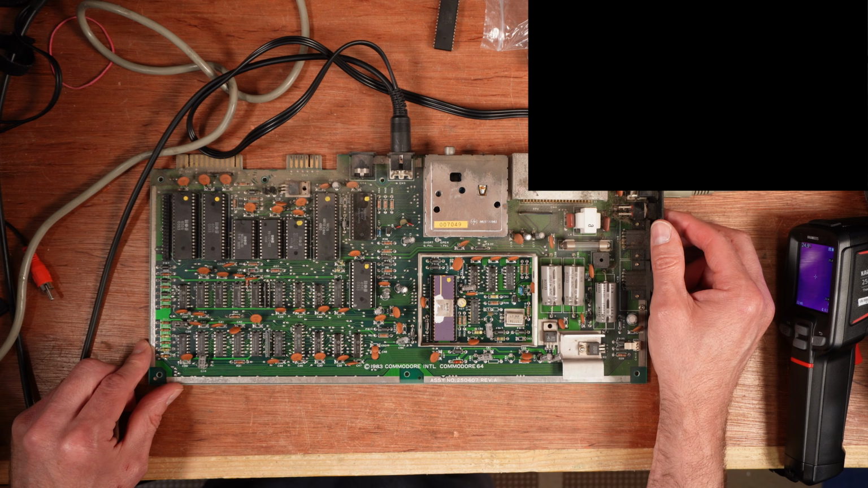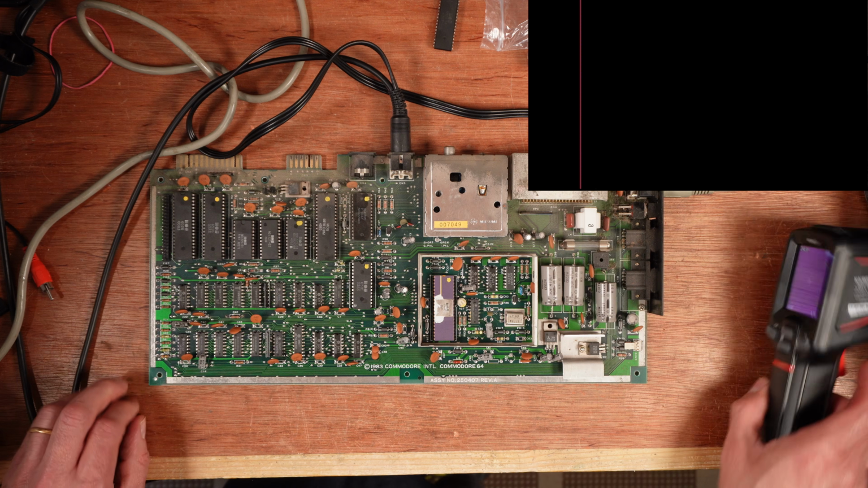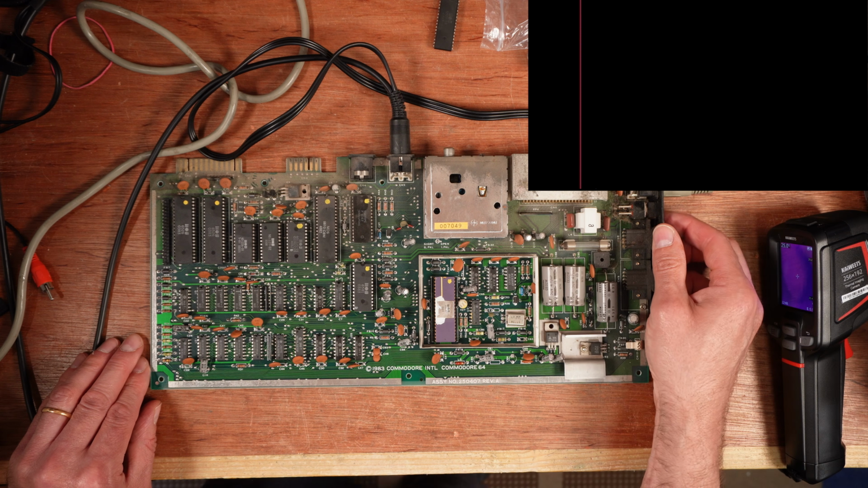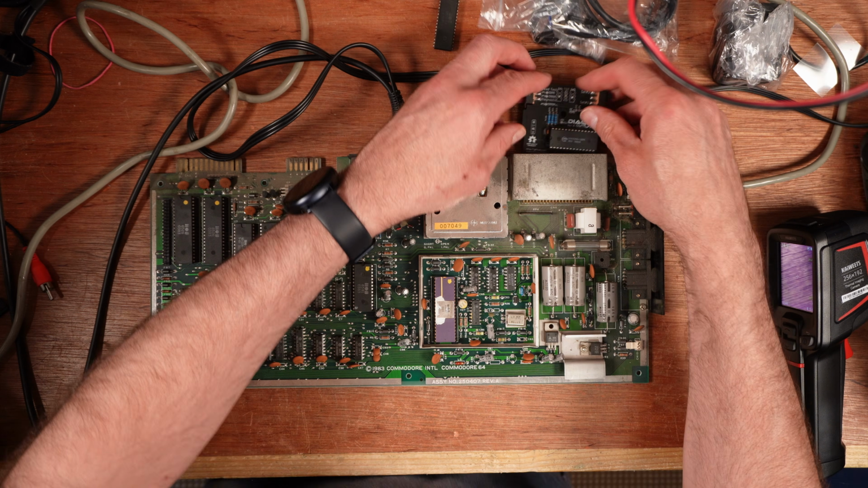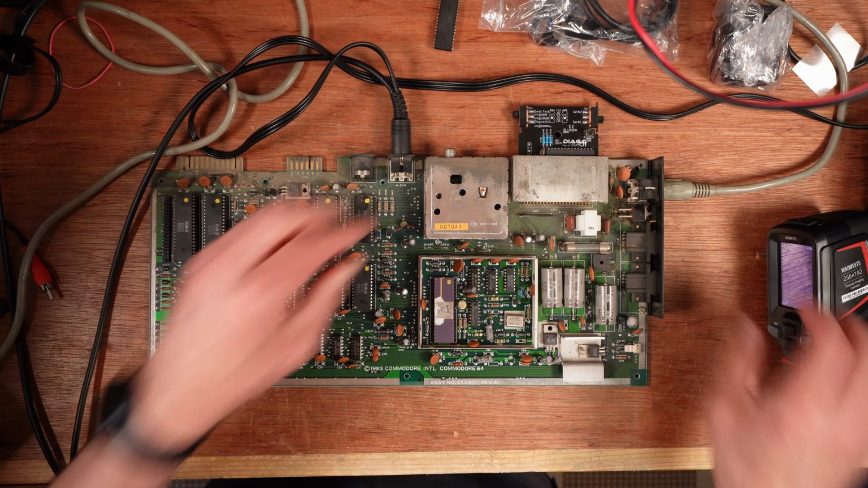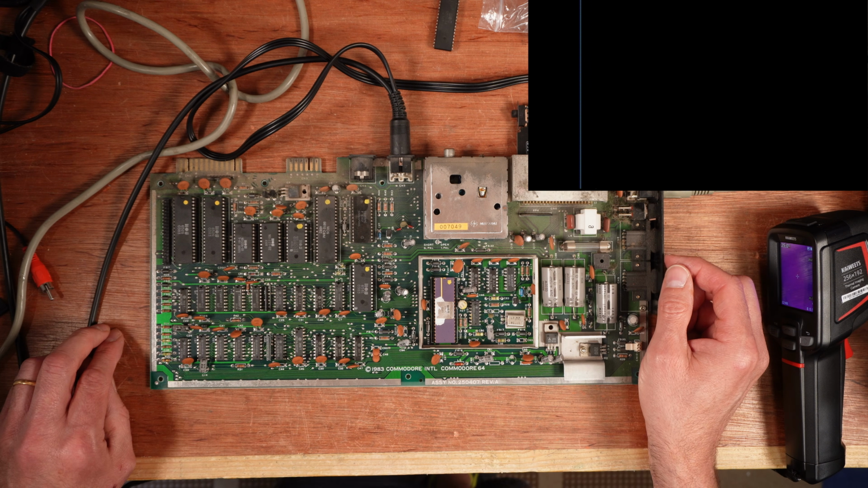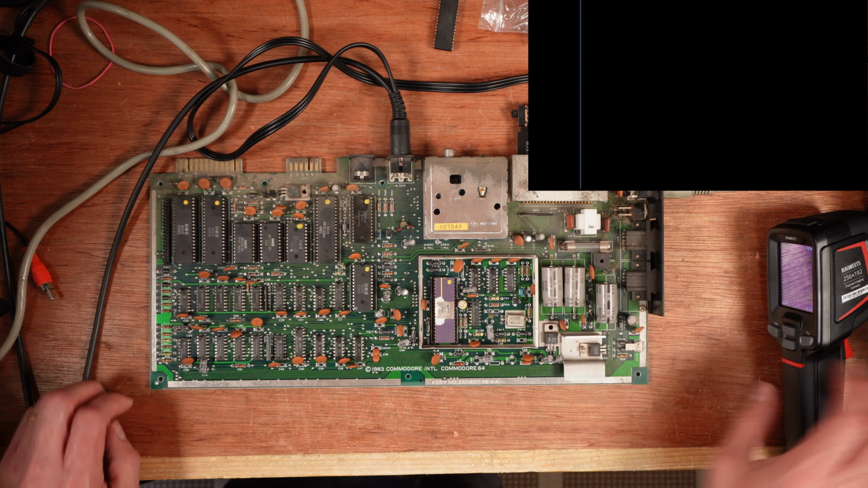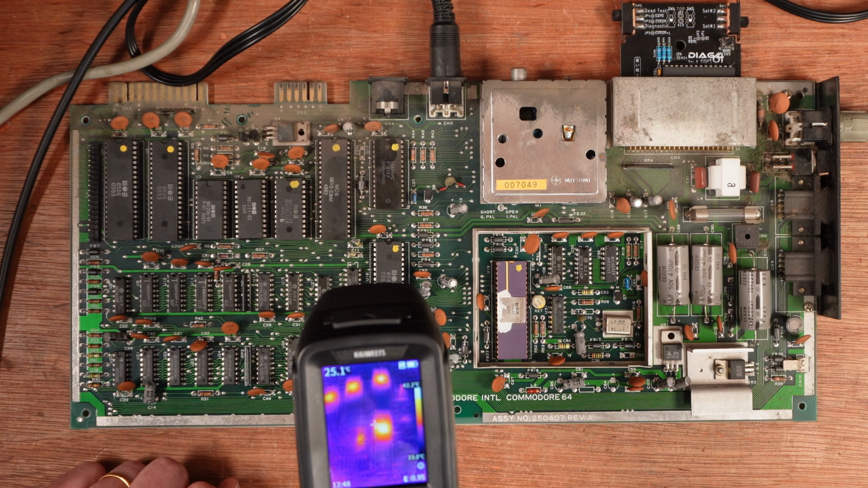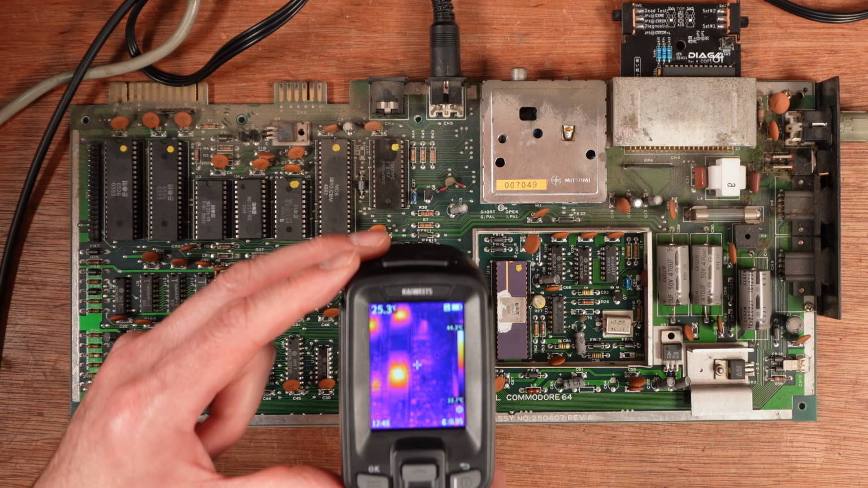Right, so if we switch it on, it looks like a purple line along the side there. And if I try it with diagnostics, dead test, a blue line, but nothing's happening. So if I point the thermal camera at it now, not a huge amount is going on.